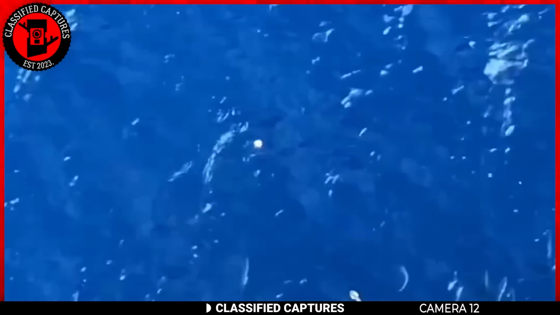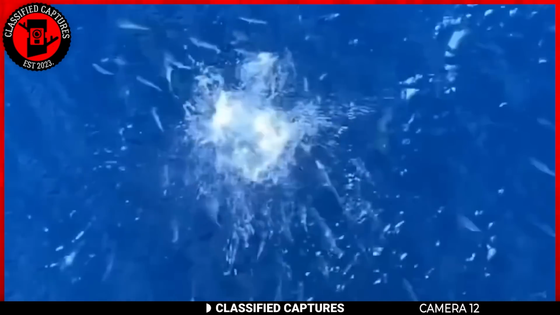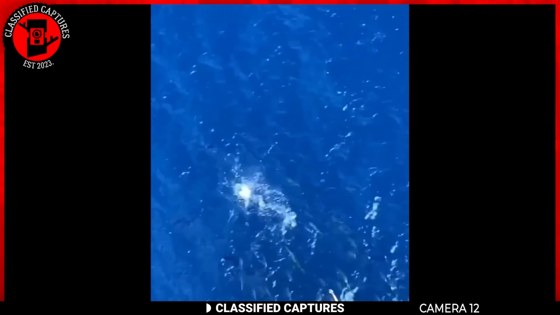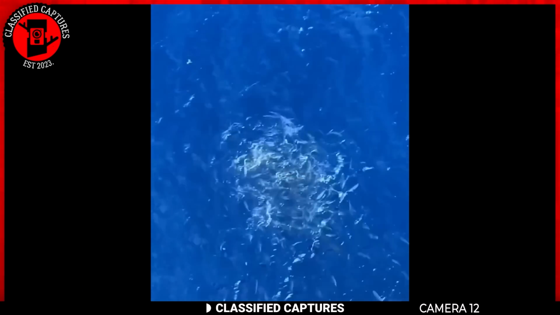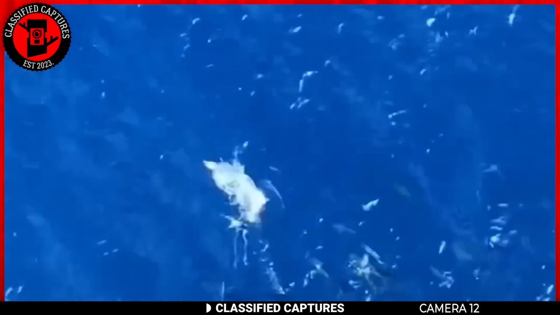There's no guarantee that these things will eat human meat, but there's also no guarantee they won't. The last thing you would want is to fall into those waters. I mean, if the fish don't get you, those waters look like they could finish the job. Am I just being paranoid, or do you see what I'm seeing?